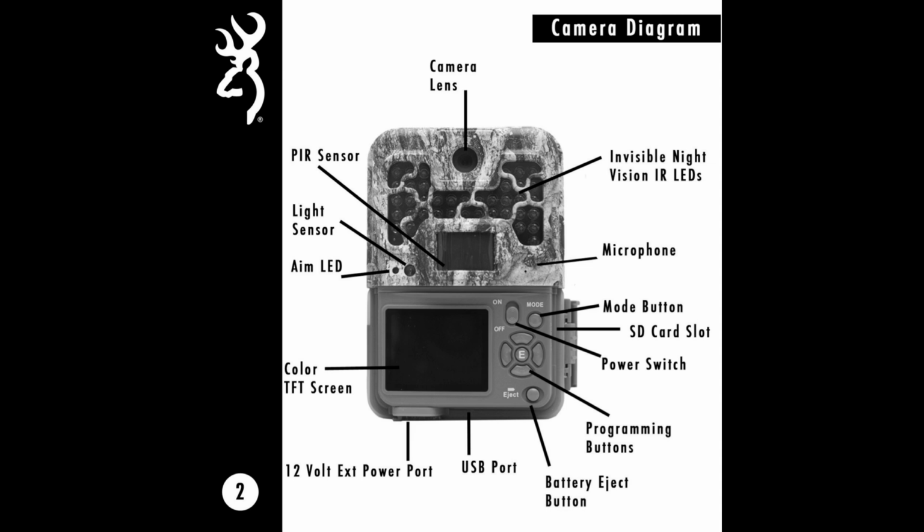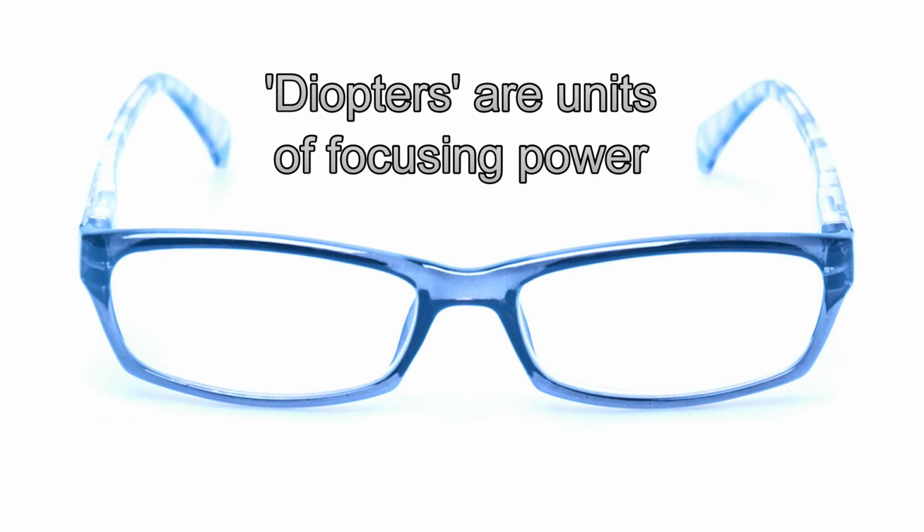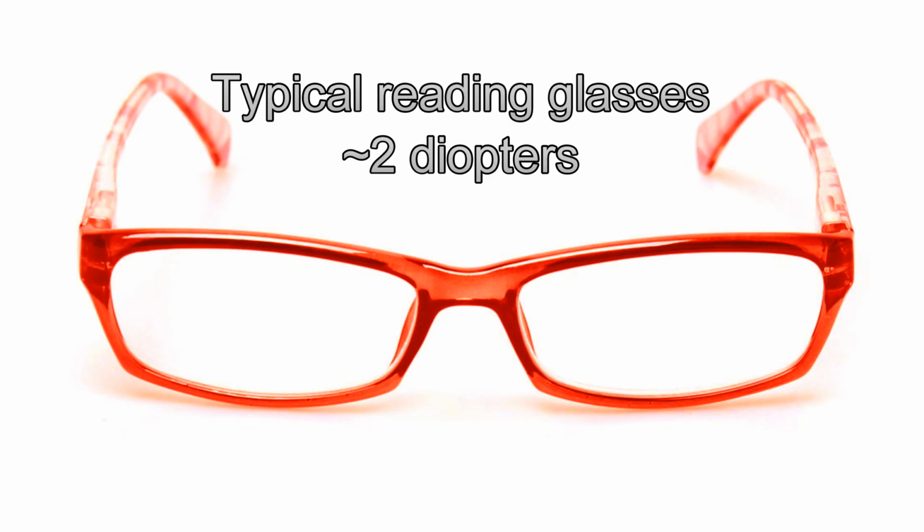So here's my solution. Rather than a really expensive lens or taking the thing apart or rebuilding the camera from the ground up, what do people do when they have trouble focusing, when they have trouble reading? Well, you get reading glasses. I did some calculations about the size of the lens, the focal length, and the field of view, made some estimates, and came to the conclusion that somewhere between about half a diopter and 1 diopter of correction will do the job.